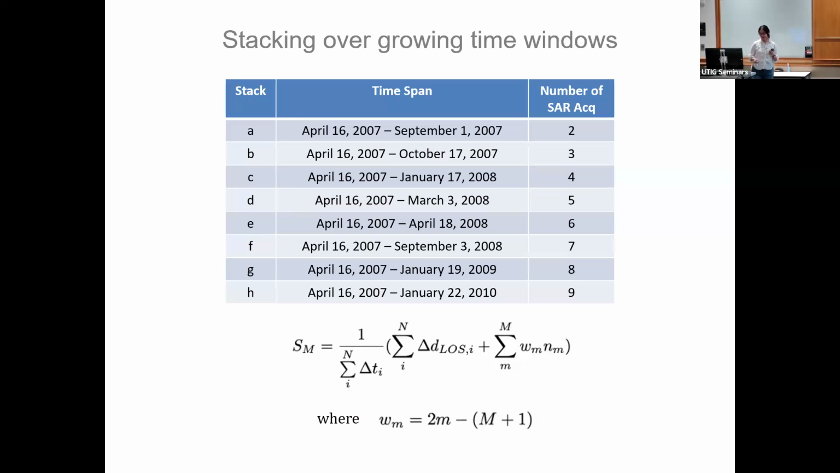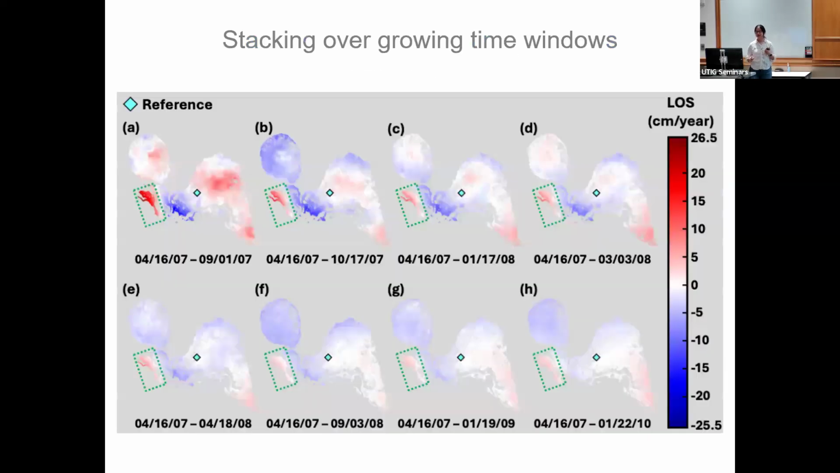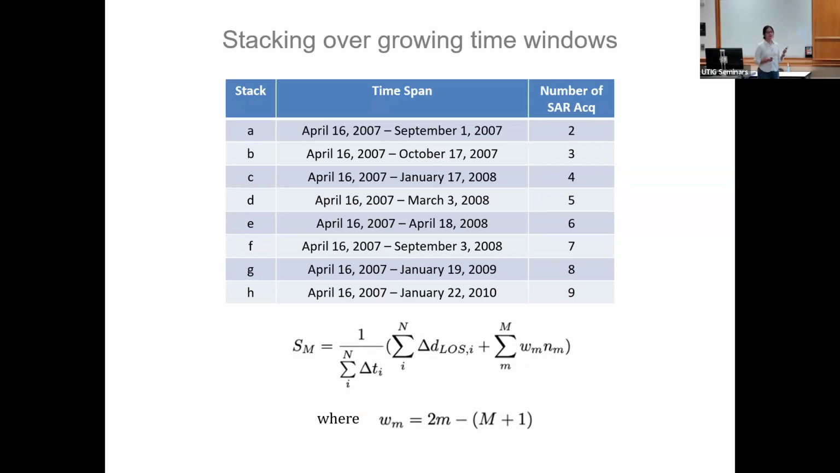The second term here is a weighted sum of those tropospheric noises, where W is the weight, which has an analytical solution. So for each given window, some of the noise gets canceled out. The largest noise is going to be the first day and the last day, which have the largest weight. Because of all these different time windows, the last date is changing for each of the stacks, but the first date is persistent.